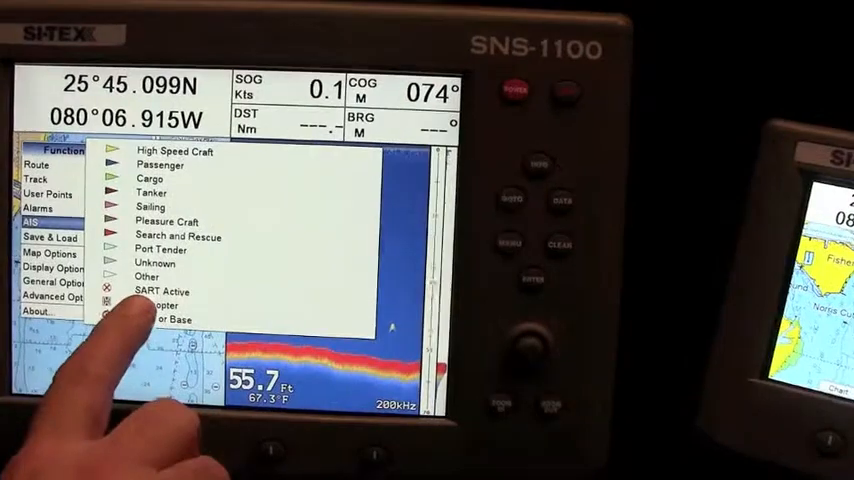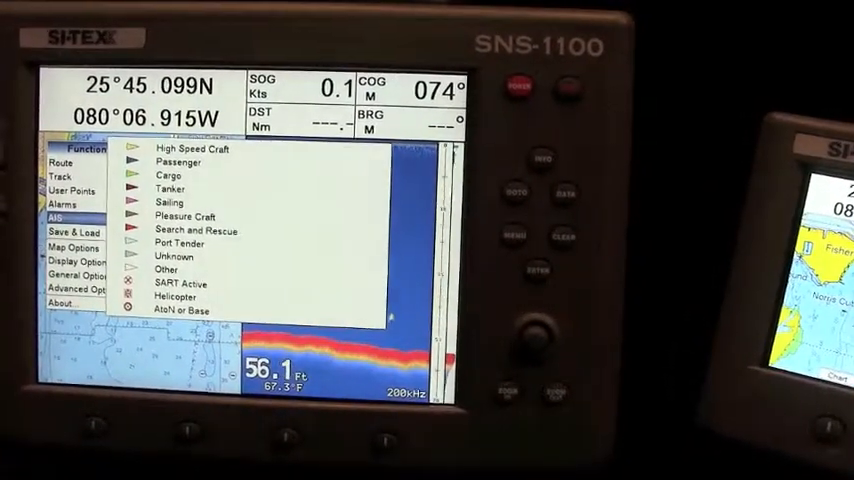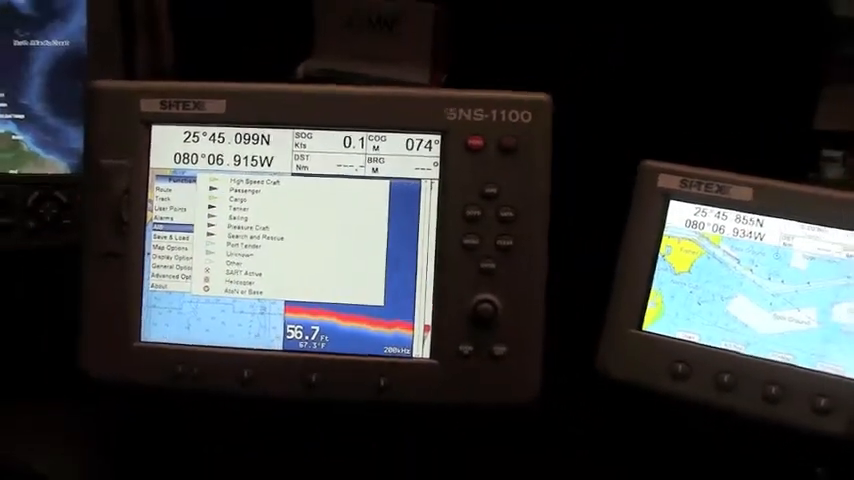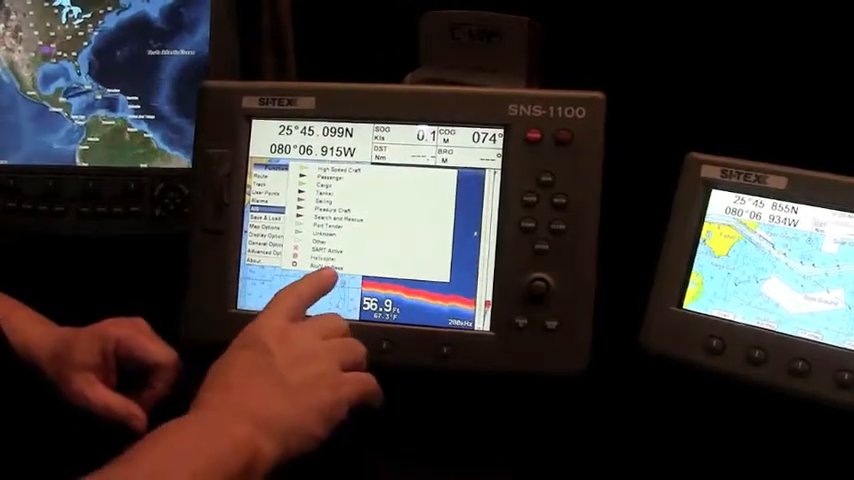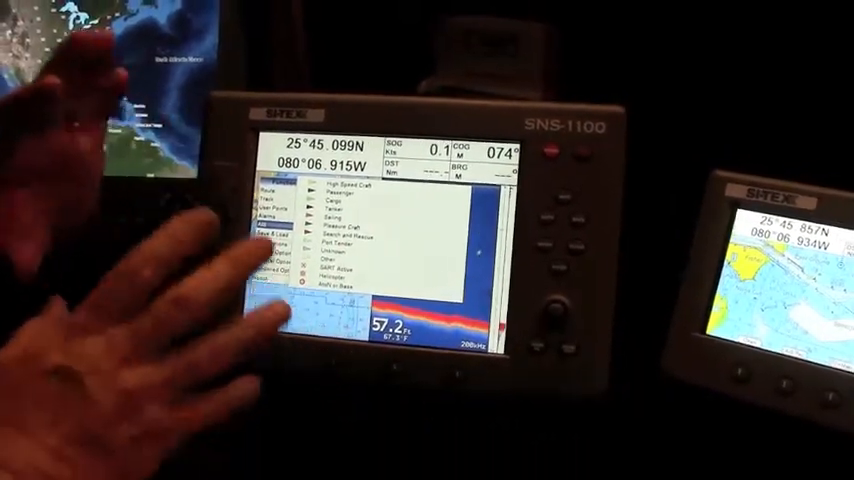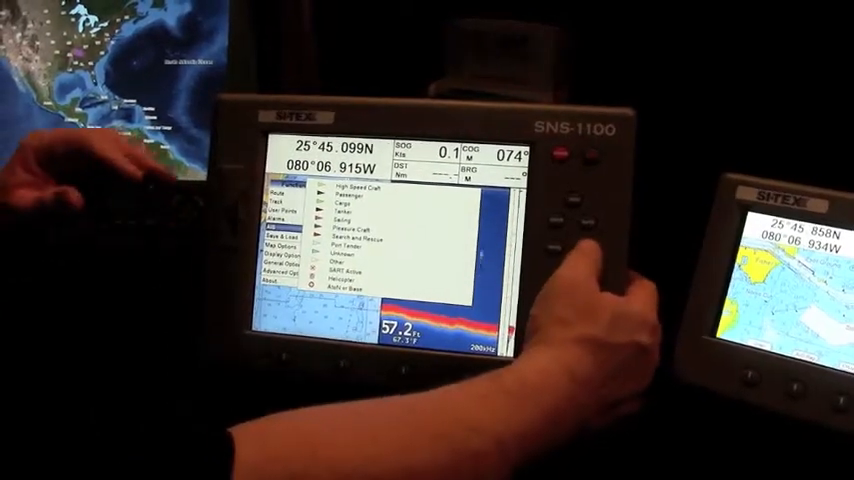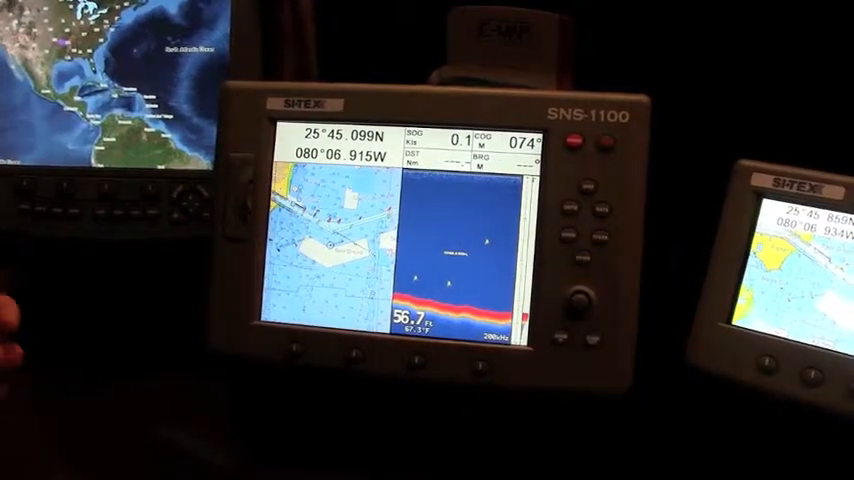This is a new one, SART. There's the man overboard units that'll come off. They're now having AIS transponders built into them as well. Helicopters have their own module. ATON, which is Aid to Navigation, or a base station, will have its own icon on there as well. So we've given these units a tremendous amount of AIS data capability as well when you interface any of our AIS modules to any of our chart plotters.